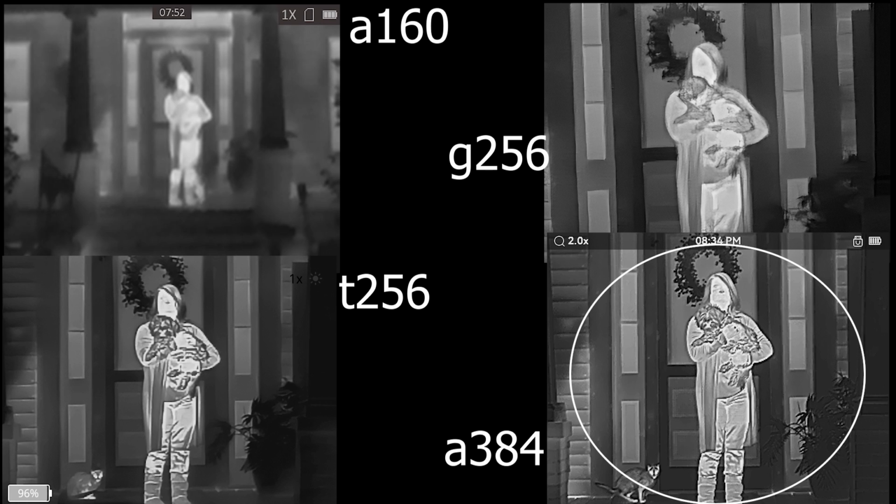Excellent. And even look at a cat. Here in a 256, you can see the cat. Look at a cat here in a 384. So these two are doing really good. These two are doing great too, but these ones here are really rocking it, and that 384 is kicking butt here. You can definitely see the difference in it.